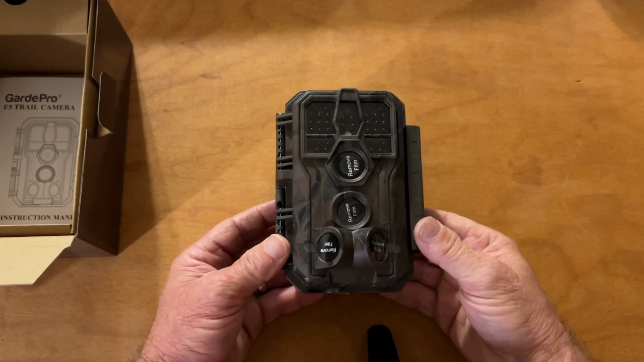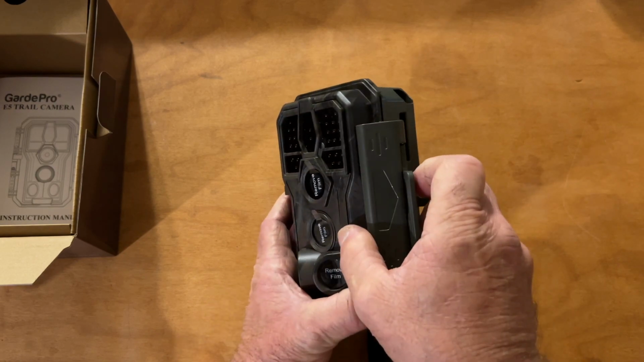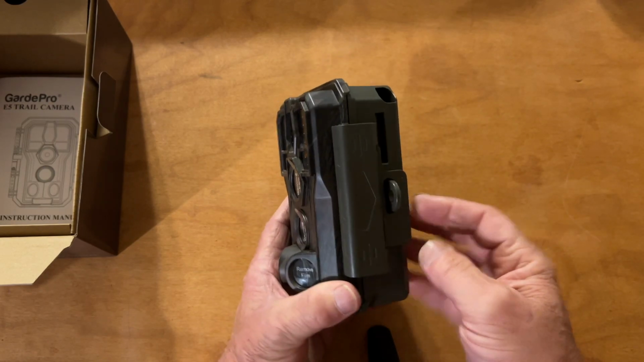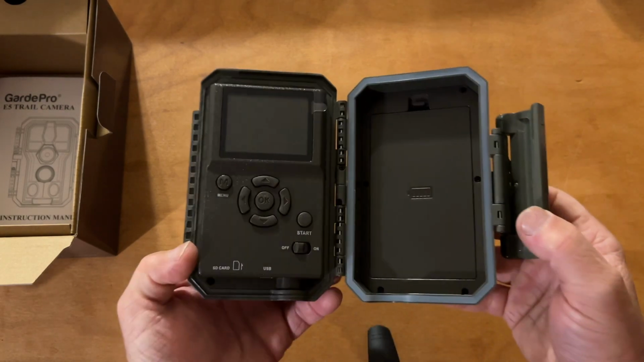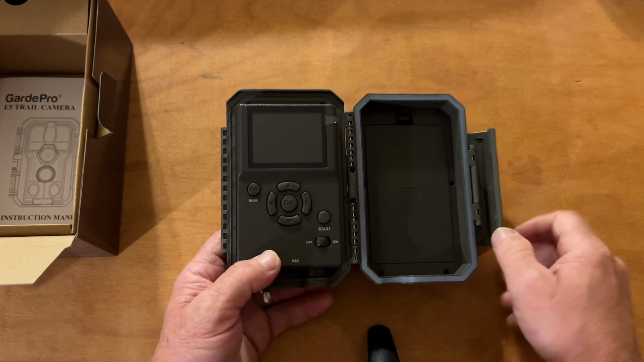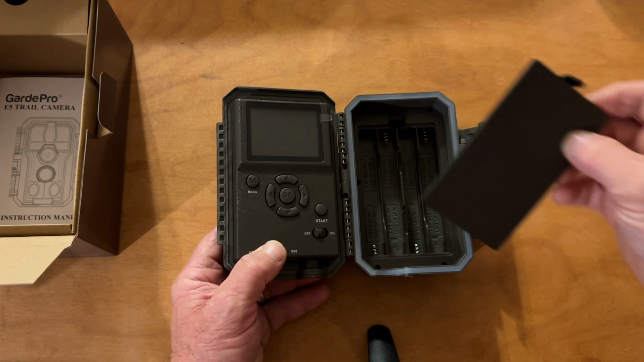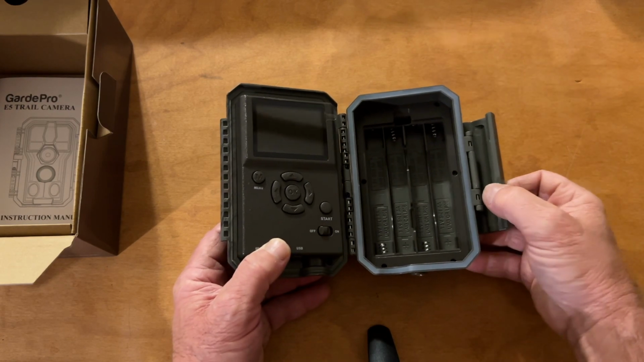This is a good looking camera. And I notice it's got one big old latch buckle right here. Instead of having two small ones, this has got one big one. And you can lock it, put a little padlock through there. And it looks pretty simple in here as far as setting it up. We'll get into that in a little bit. And it holds 8 AA batteries. I'm gonna just leave this off for a minute because I will be loading that up.